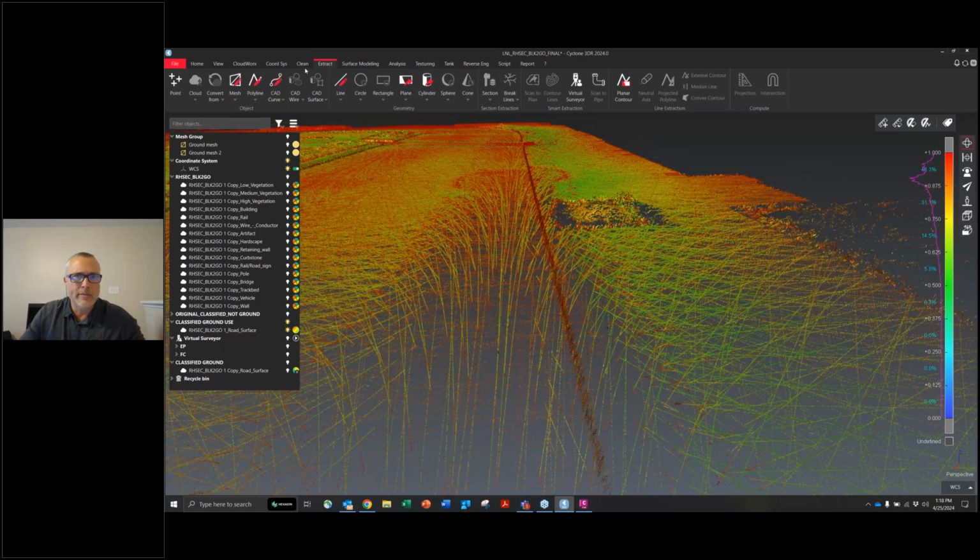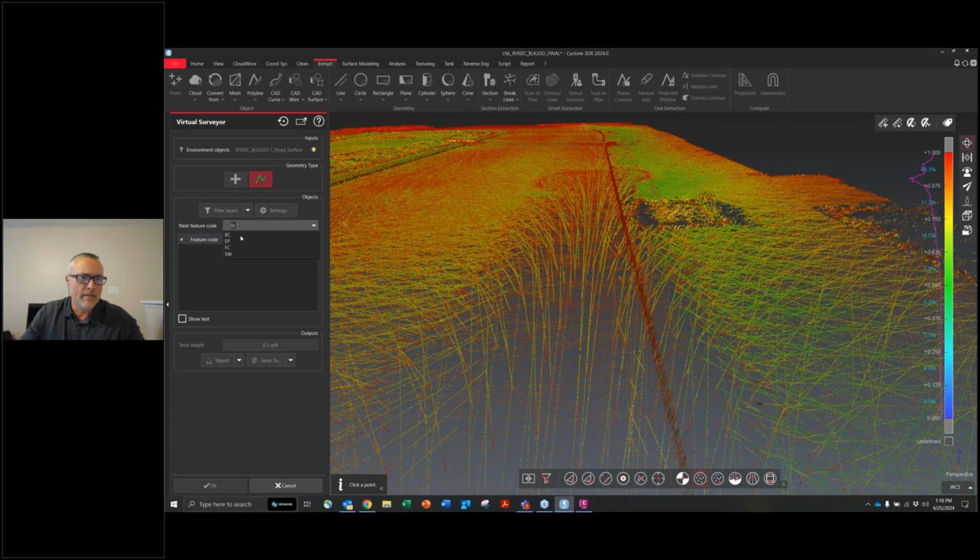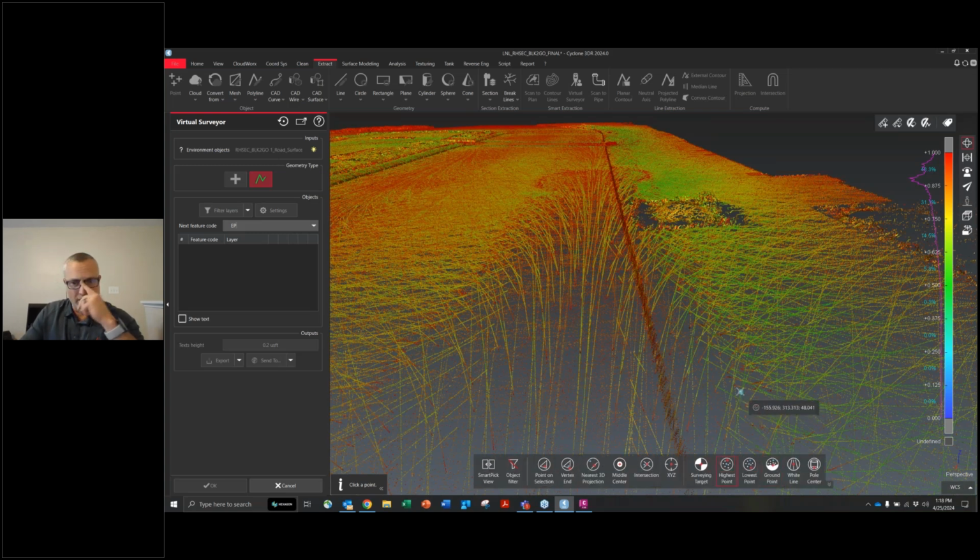So again, back to virtual surveyor. We've already got our file preloaded, so we can now start extraction. We're going to focus on the EP for right now. And here's some tools. These are very common tools inside of Cyclone 3DR. You've also probably seen these in like CloudWorks and some other Leica softwares.